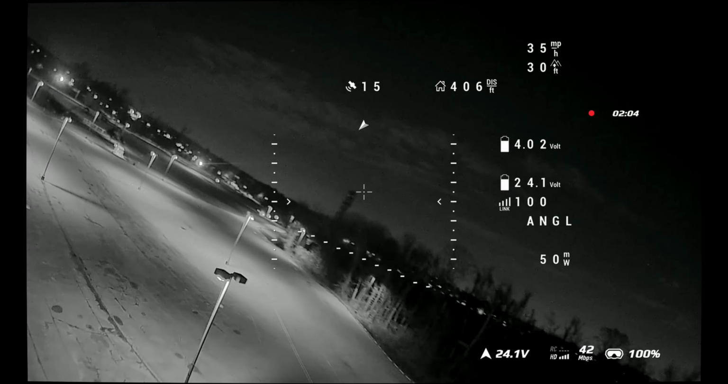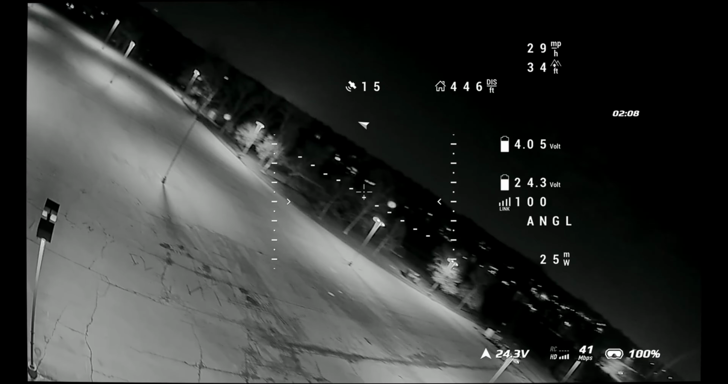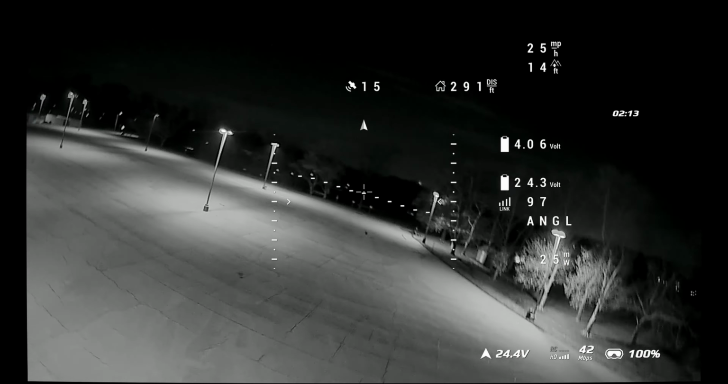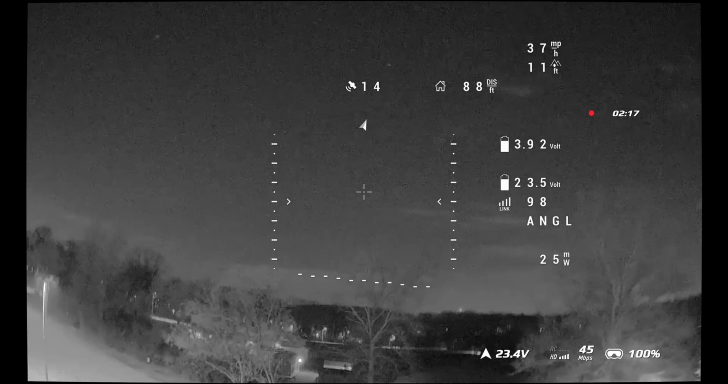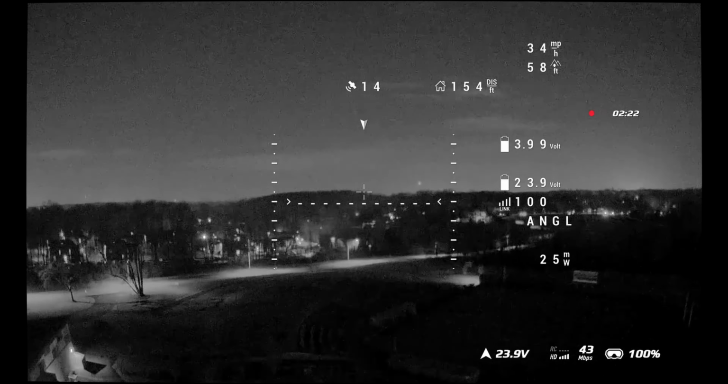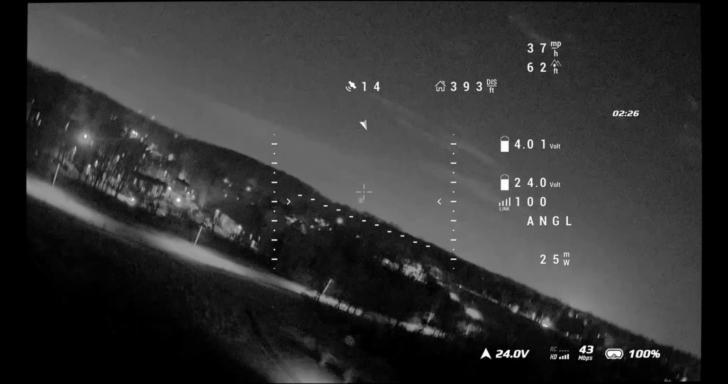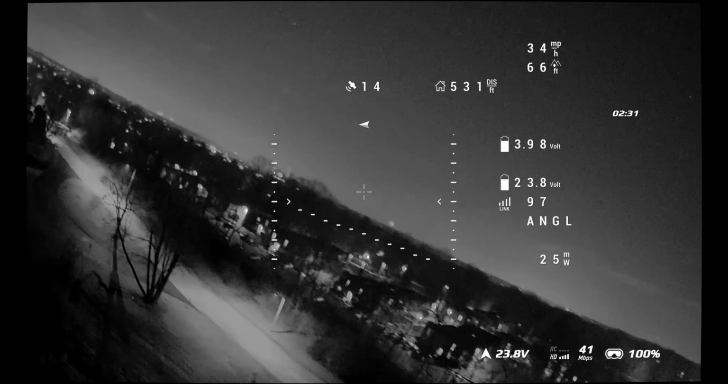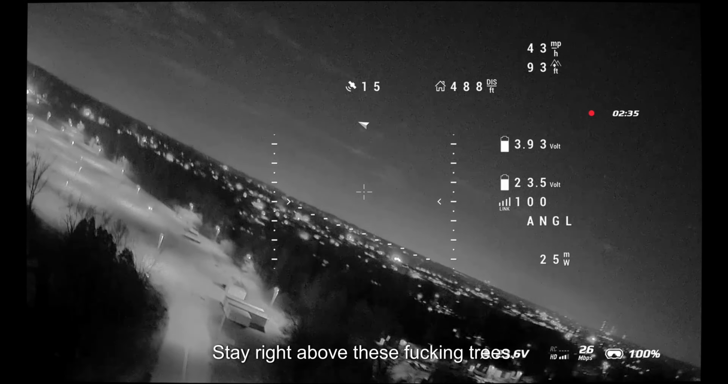Cool. I wonder how my right turns are. They always suck. Mr. Pringles. Cruising speed. I'm a good boy. Real dark over here. Stay right above these fucking trees.